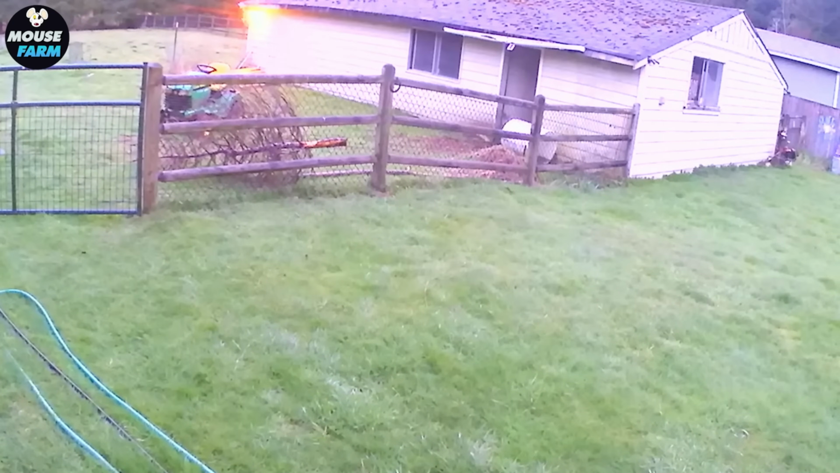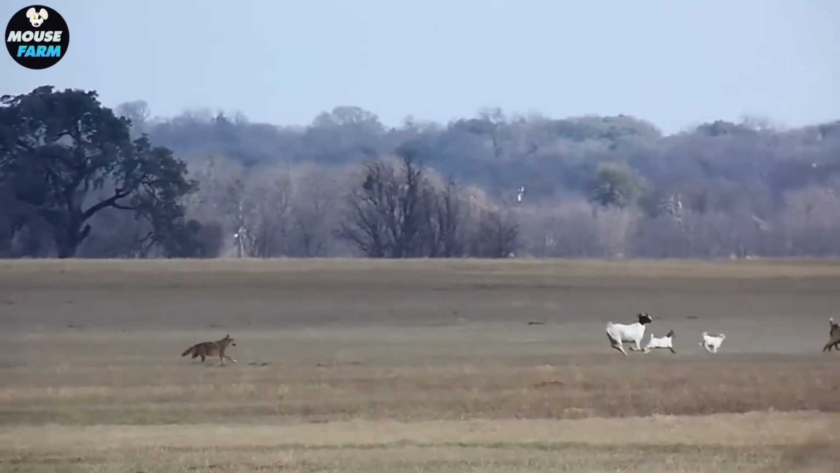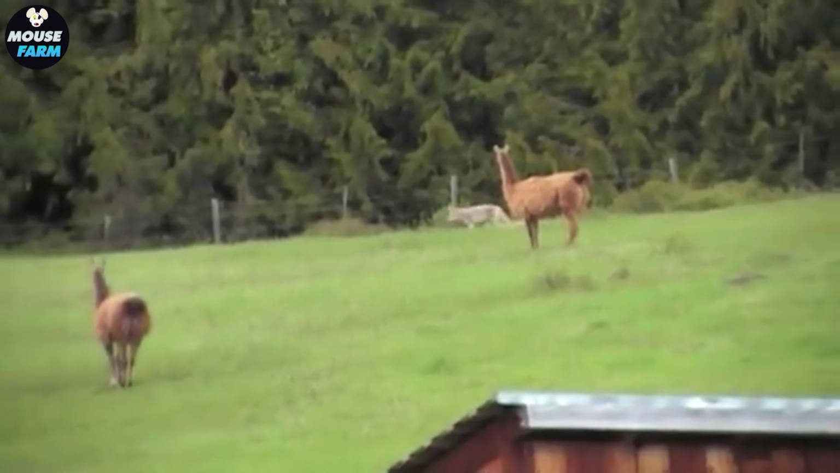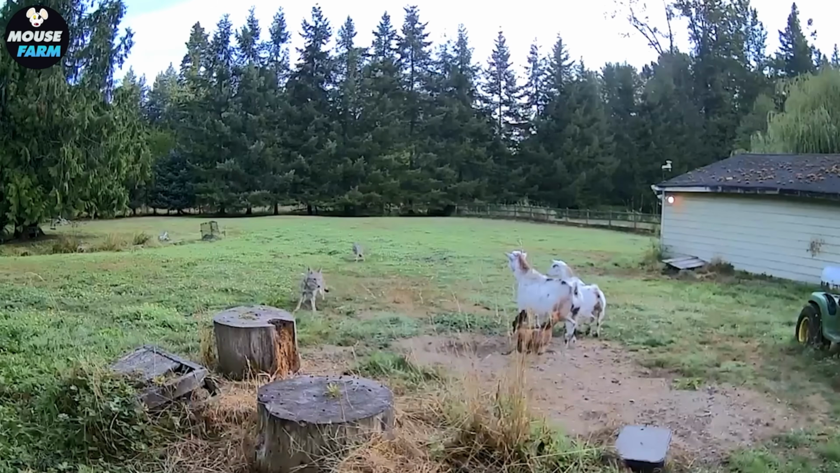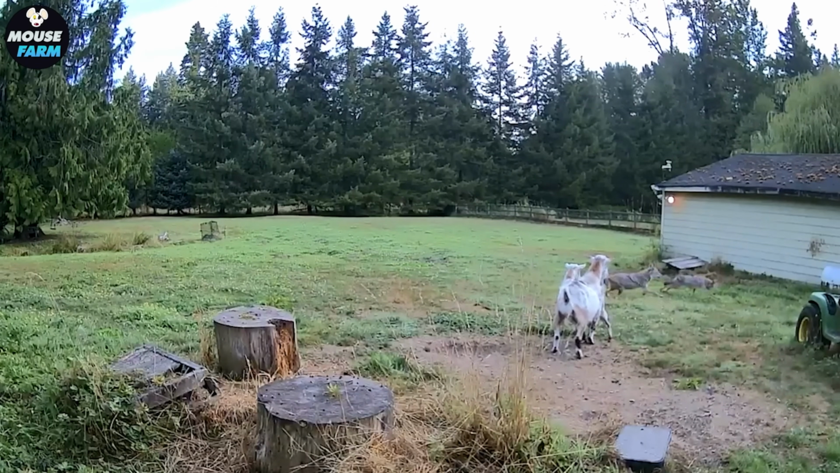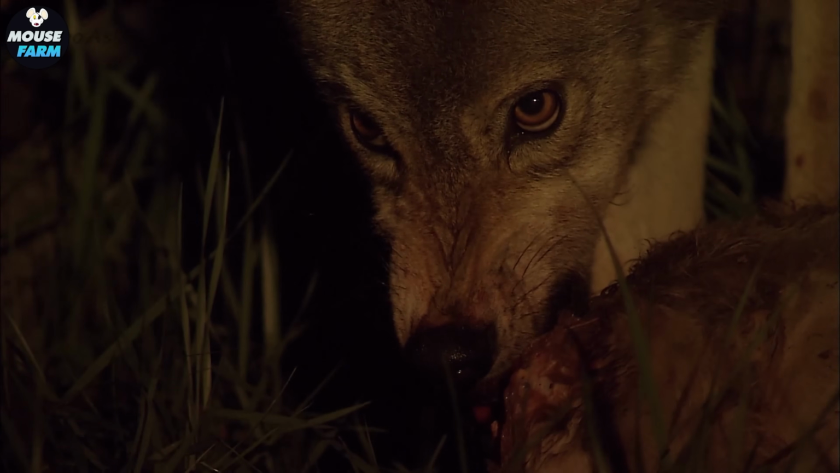Coyotes are notorious for their bold attacks on goats in broad daylight, caught on camera sneaking out of the woods into grazing pastures. Their sense of smell and hearing can track prey up to 15 miles away, leading them straight to vulnerable livestock.